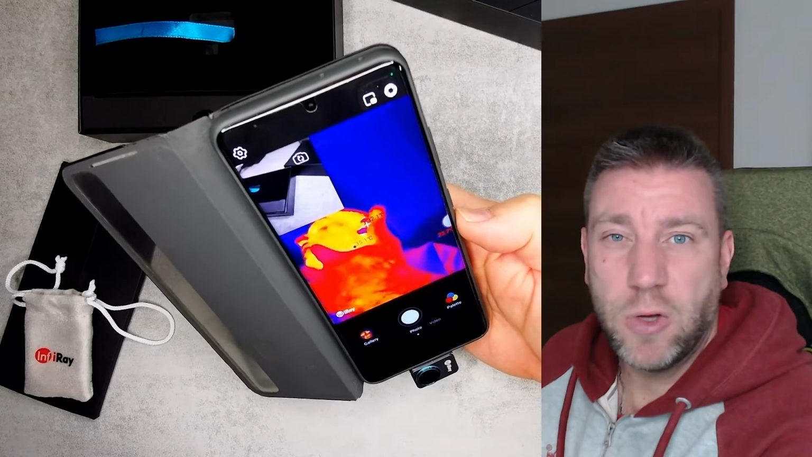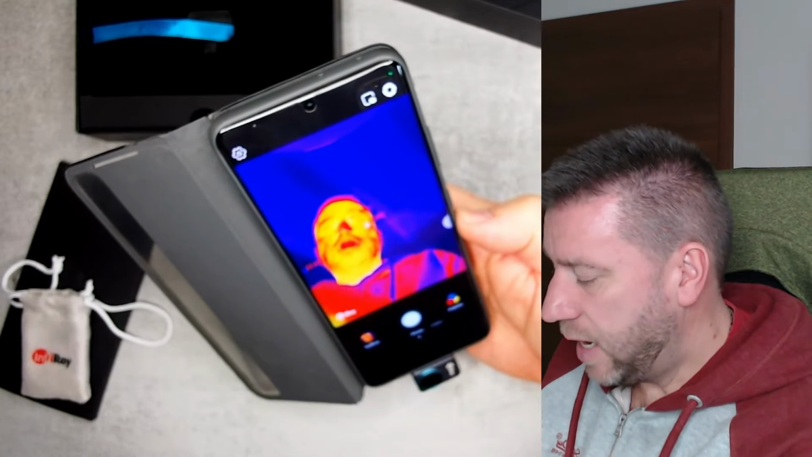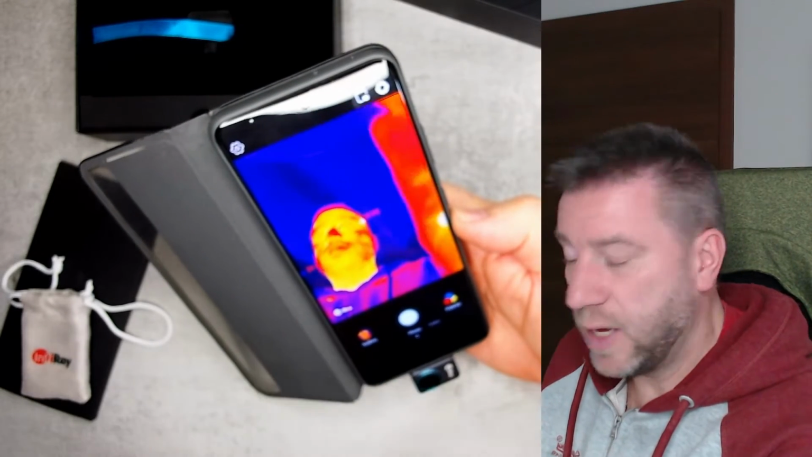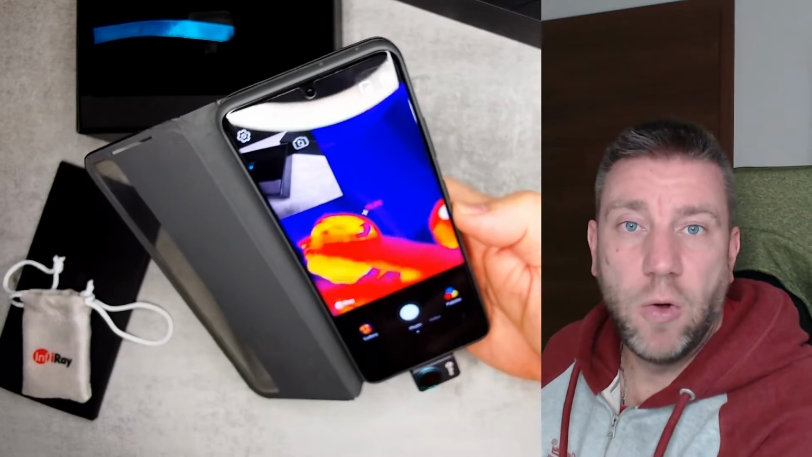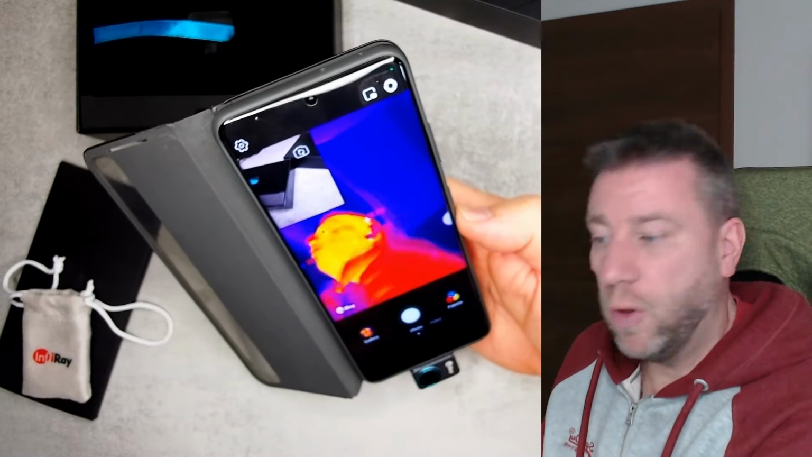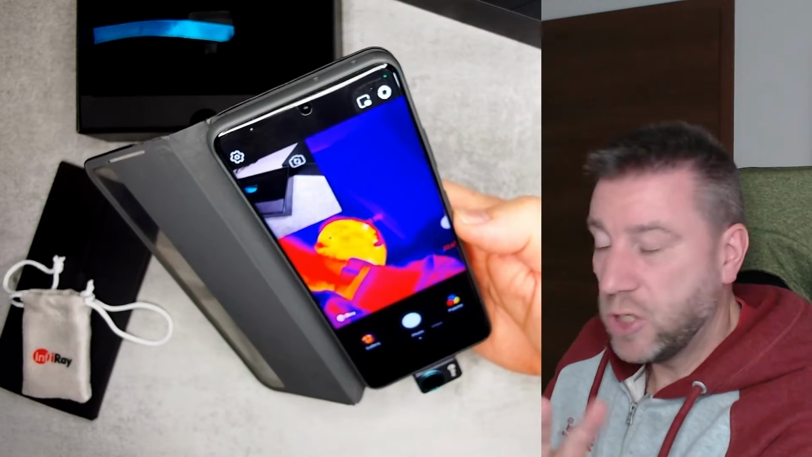But again, it just makes documentation so easy because then you can record the thermal image and the main image, and you can switch between video and picture mode. And then of course you can click here and it takes the video. And if you have this overlay, then it creates the whole video with this overlay. So as somebody pointed out, it's really good if you are using this professionally because then you can document the whole thing. It's going to record your audio using the microphone, the thermal image, and also the live image. So you can just document everything.